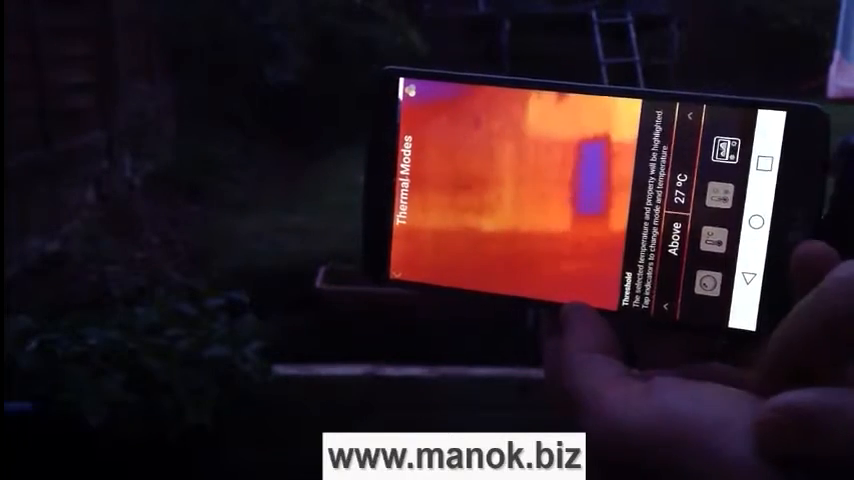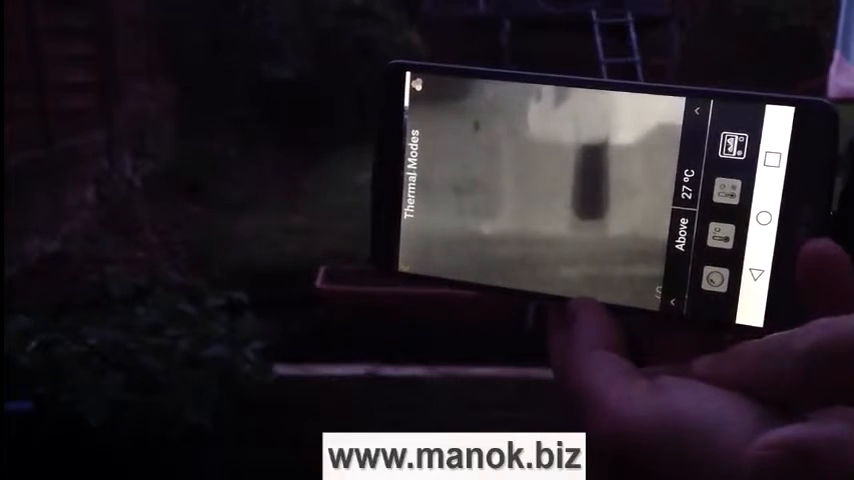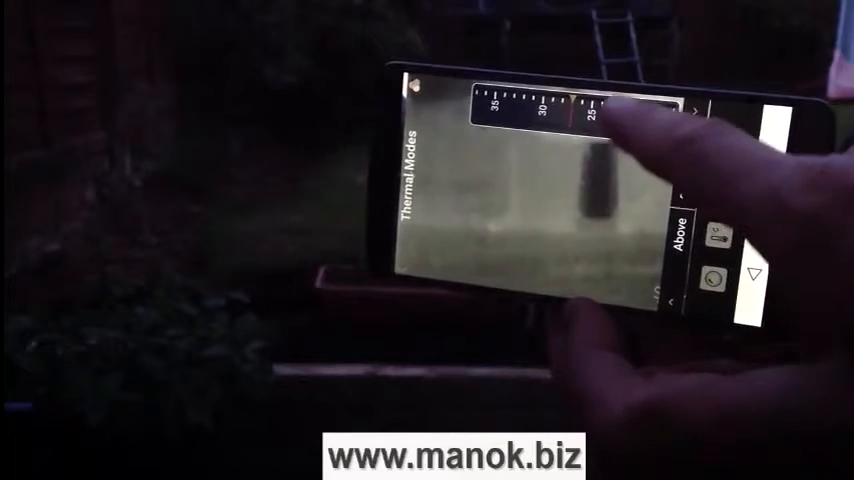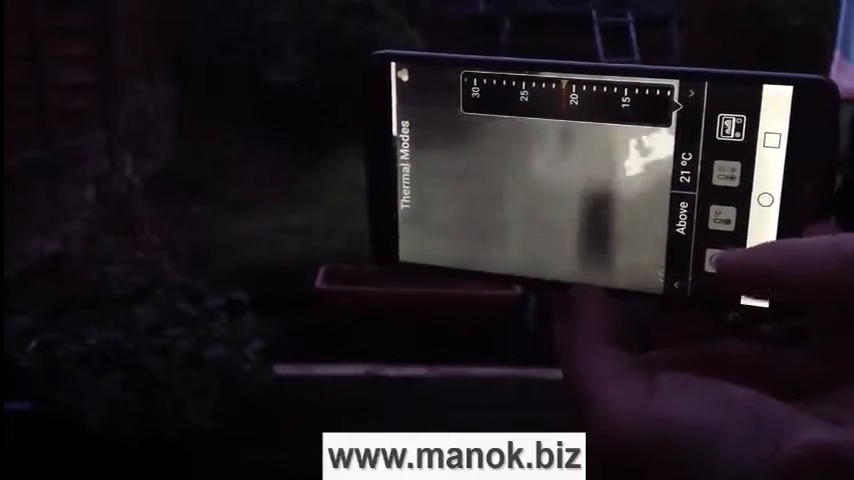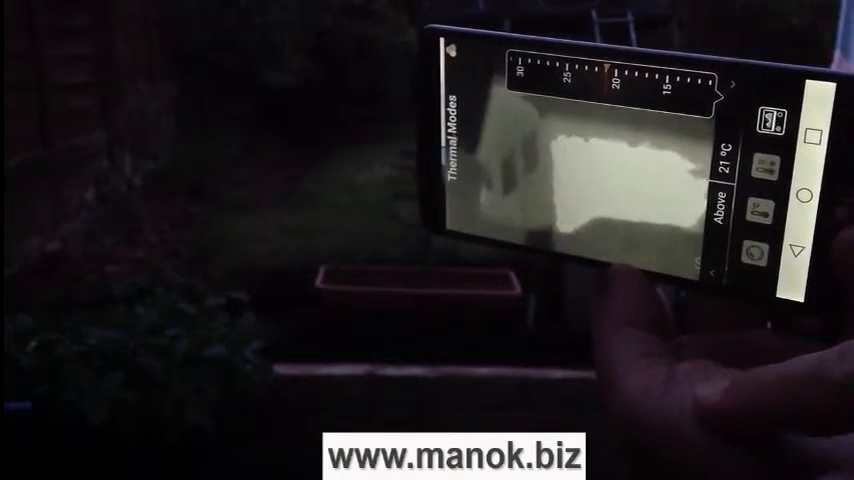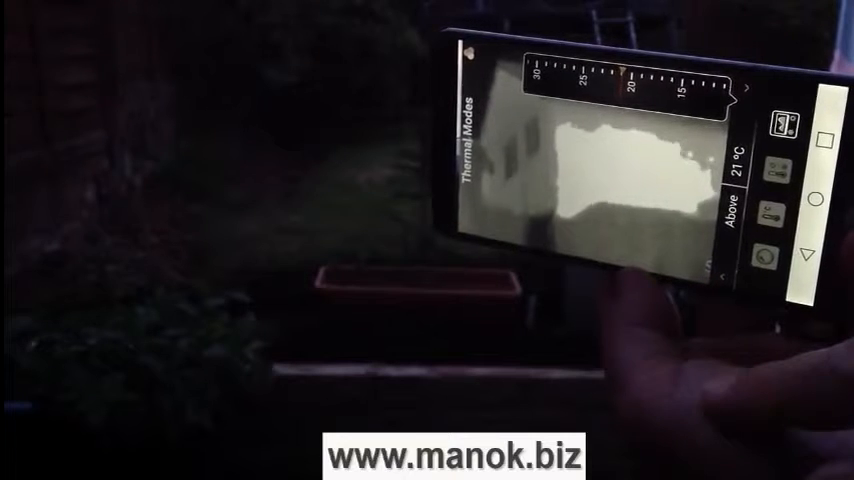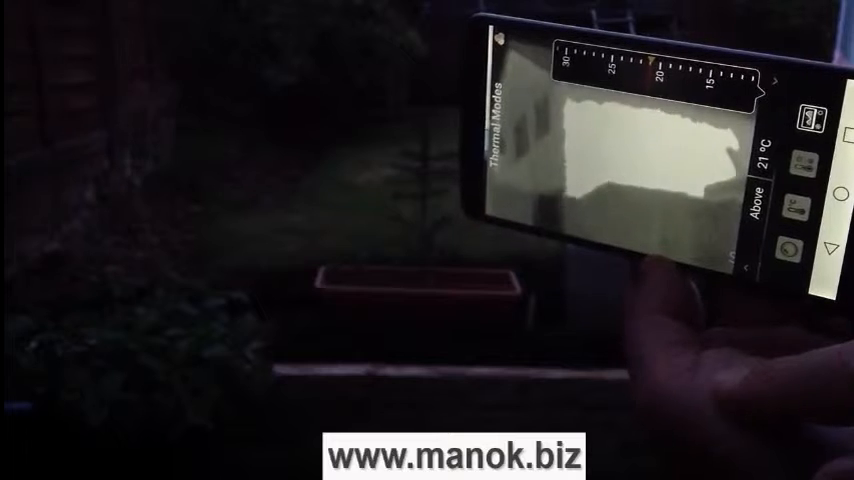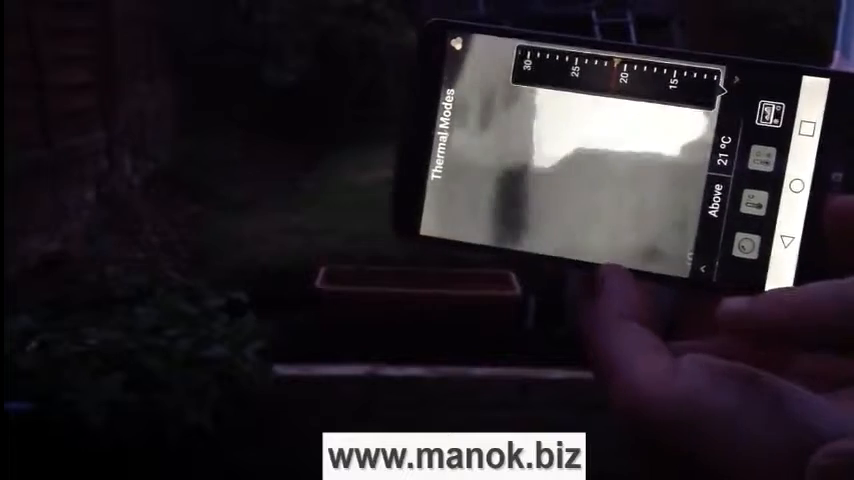And we've got here threshold, so you can set anything above 27 degrees. There isn't anything right now, but if I say, let's move this down to 20 degrees or 21 degrees. See, it's showing anything above 21 like that. You can see there the side of that house is all above 21 degrees Celsius. So it may be that the house is losing a lot of heat out of that wall. Maybe they need some insulation, perhaps. But this is all useful information, very useful.